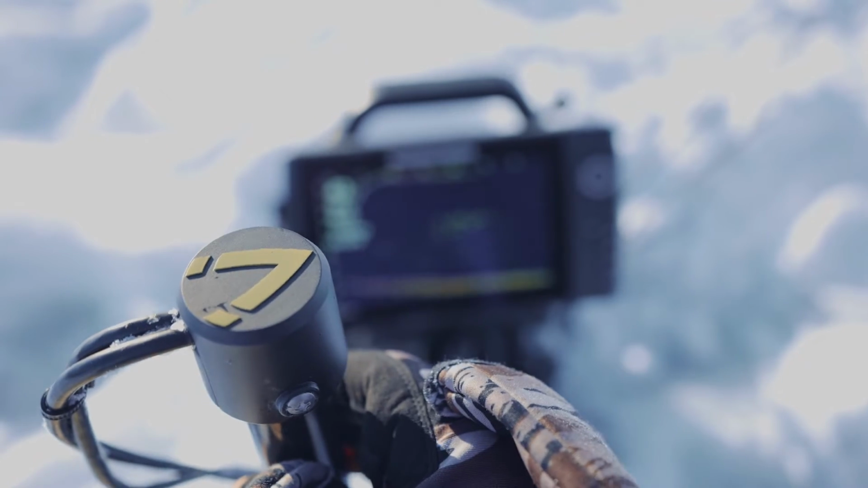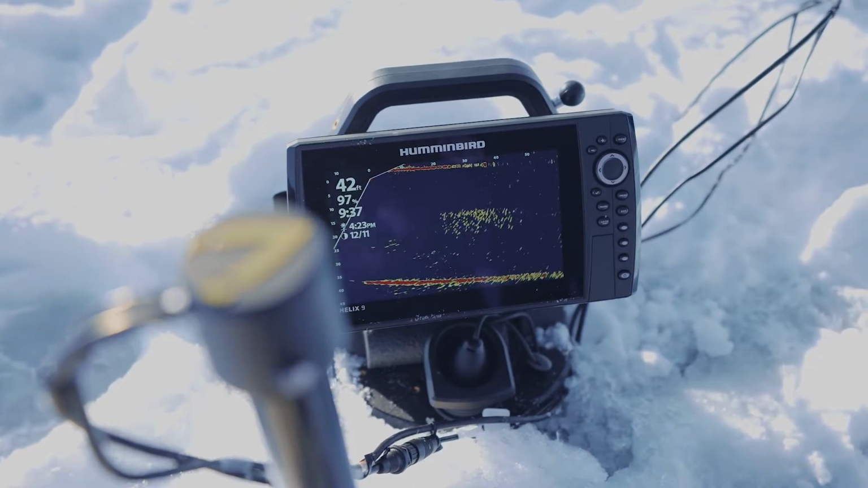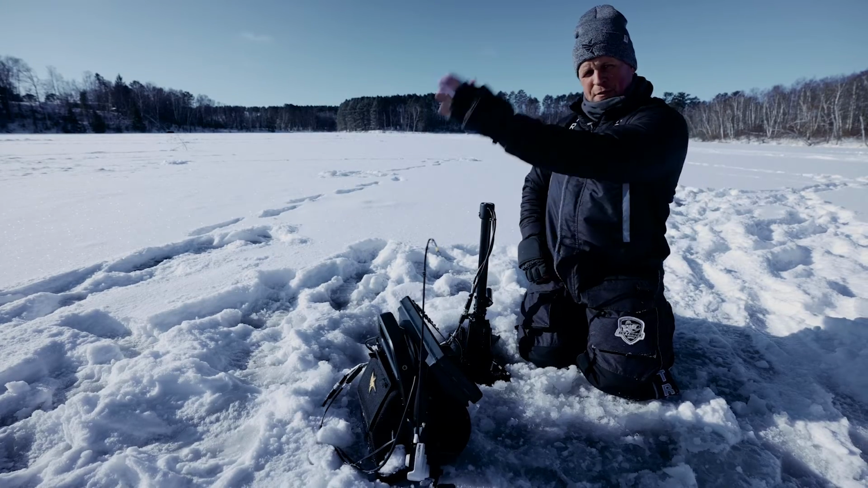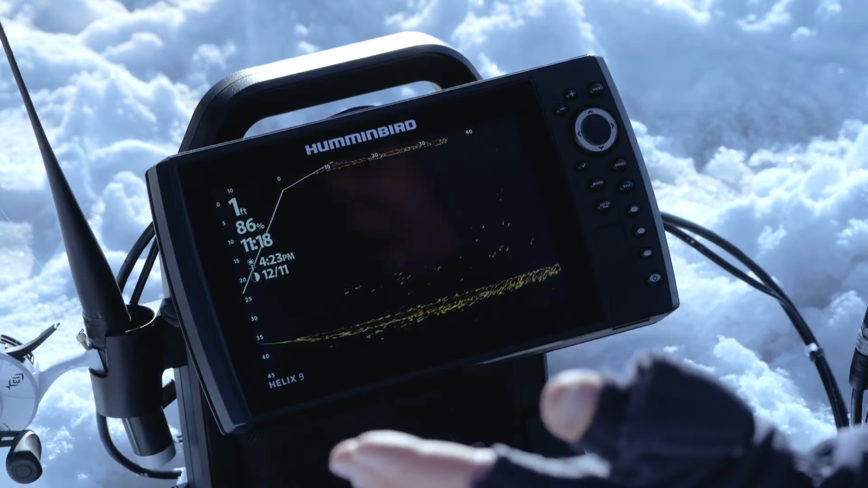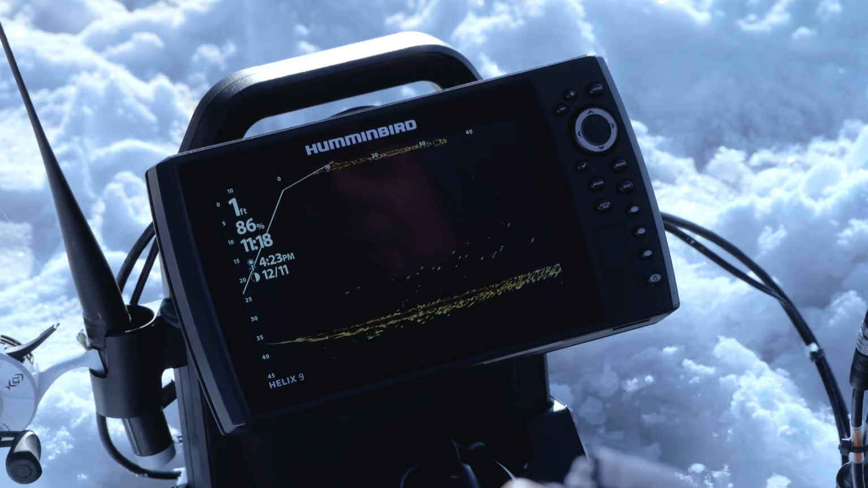We have a bunch of people out here on the ice. We want to position people on top of the fish. I'm set to 50 feet. That's a 50-foot radius, which gives me a coverage diameter of 100 feet. And we're seeing fish right out to the far edge of that signal here.